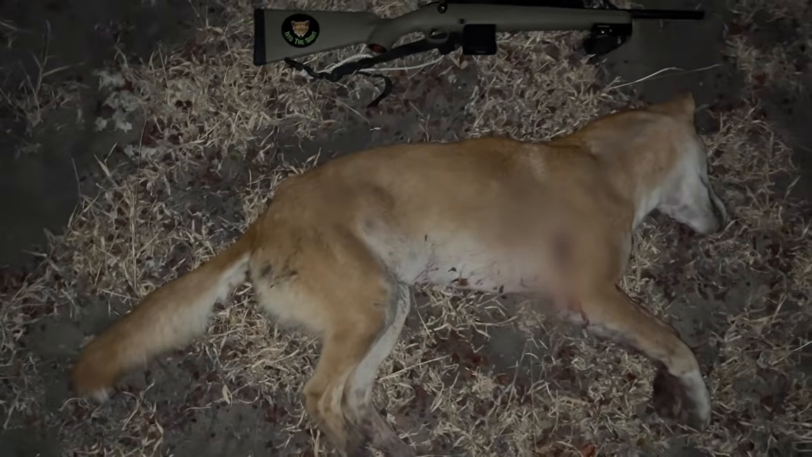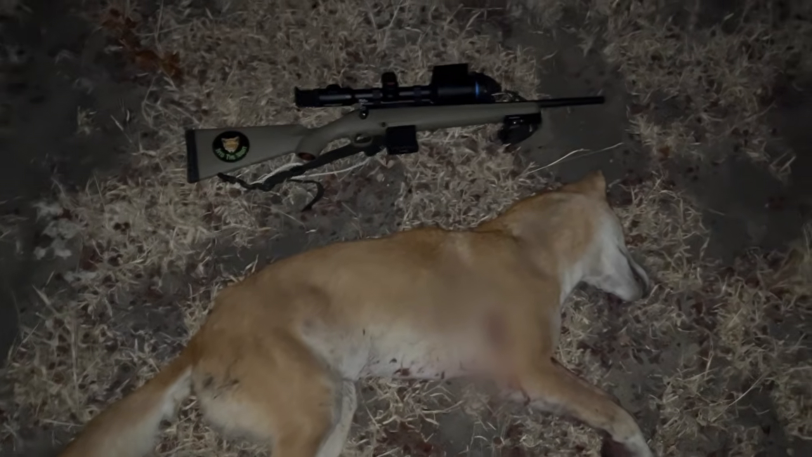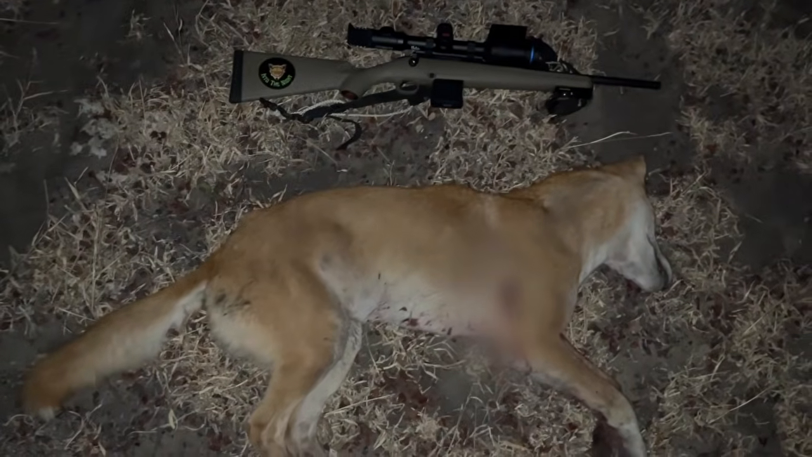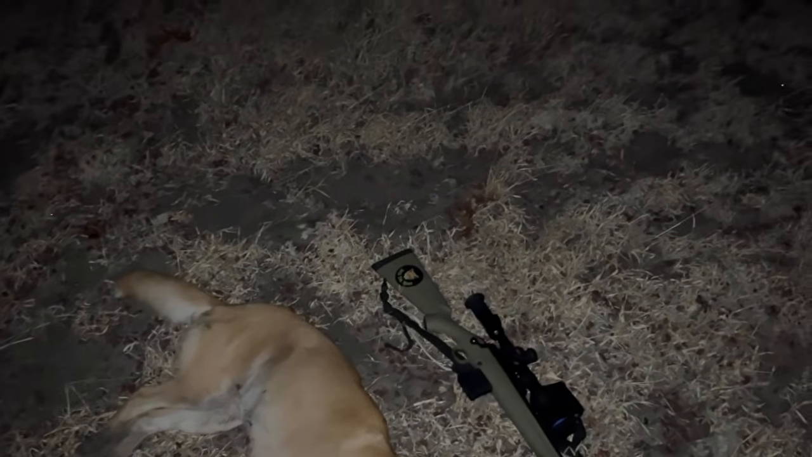So yeah, it's a terrific effort, terrific result for a long night waiting. So it's been a pretty good night so far. Got 2 pigs earlier and a hare. Now to top it off with this one. Well, it's not actually night time now, it's morning, so be probably after 1 o'clock in the morning now. Definitely worth waiting up for.